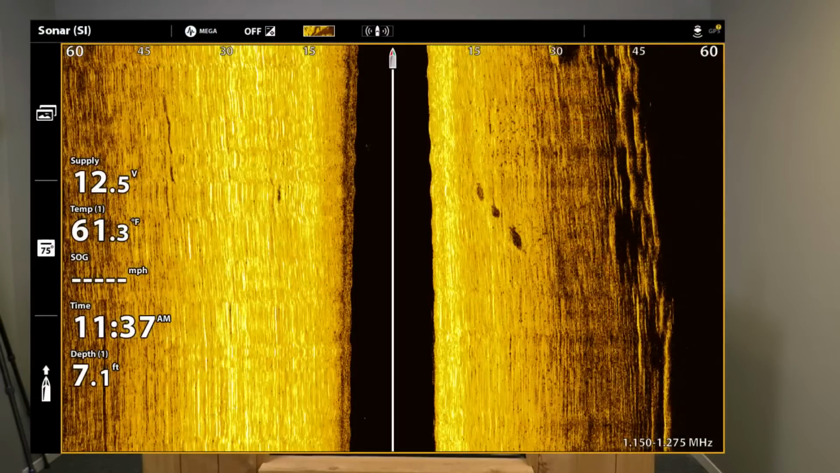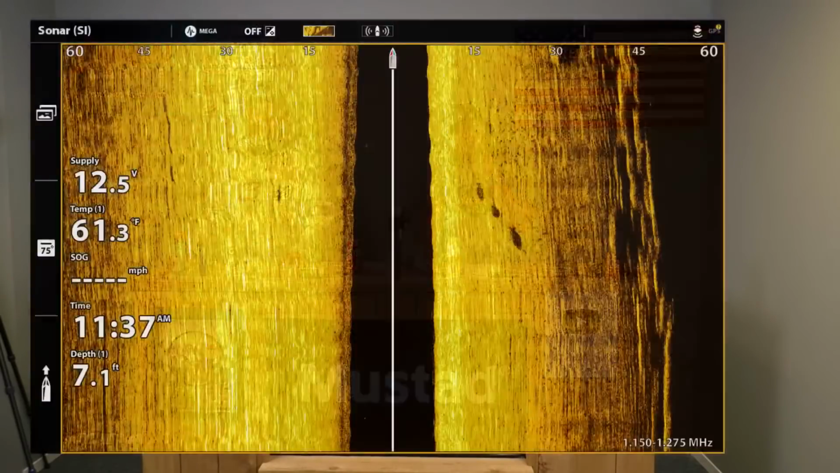People actually fish 7 feet of water. Dude, are you kidding me right now? I think that's a joke. That's a joke. Okay. So next one.